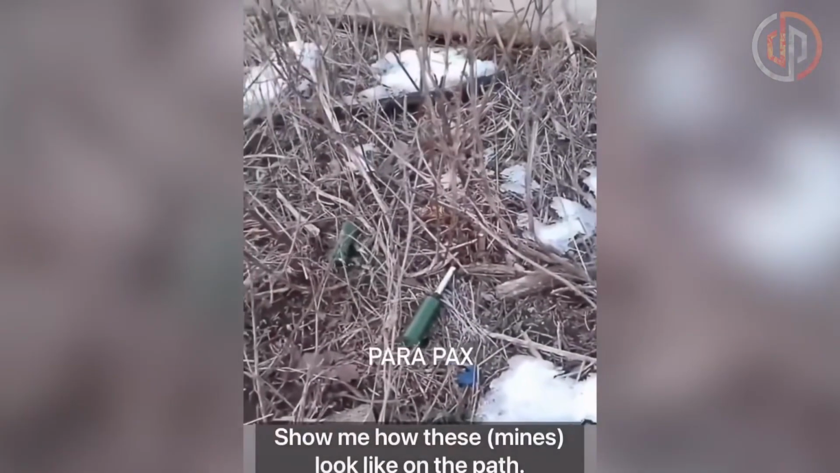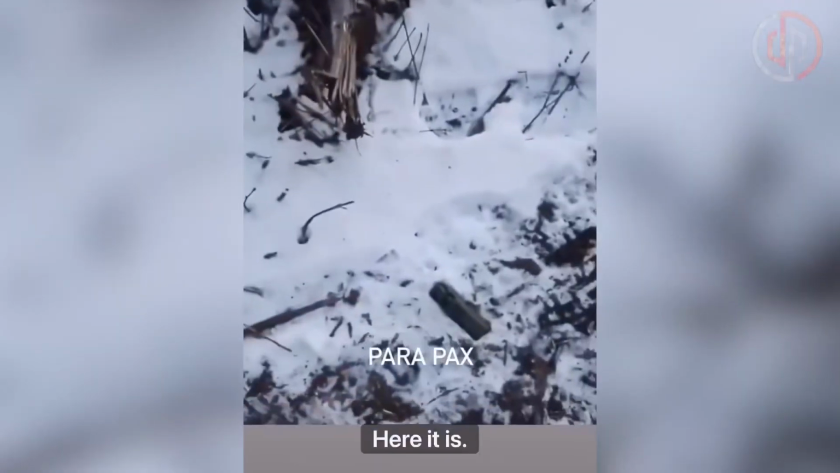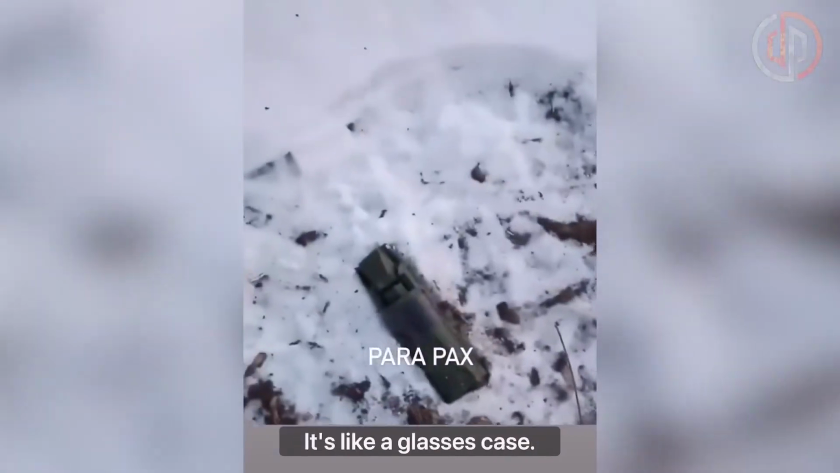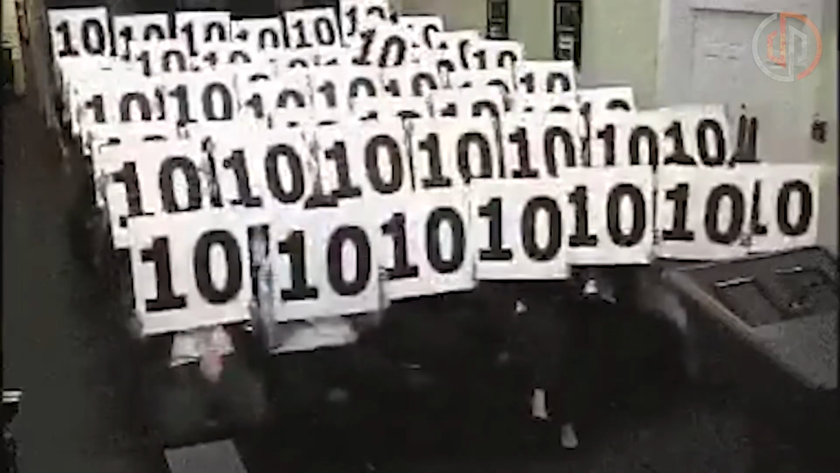Elsewhere on the front, this invading soldier, who could win a Nobel Darwin Award, persuades a colleague to pick up an anti-personnel mine. To record it better on his cell phone, the sequence was filmed in 2025. But seriously, it's brilliant. Too bad his friend can't clap now.